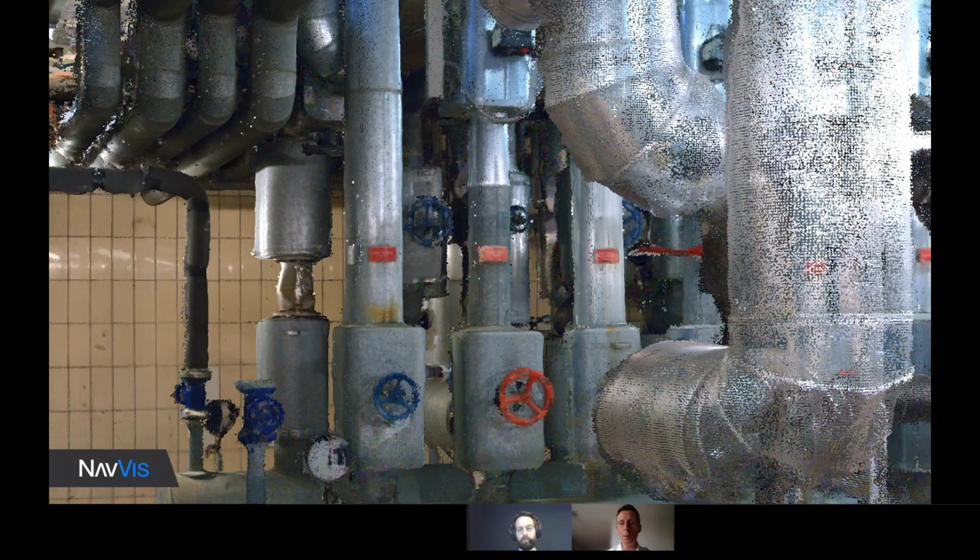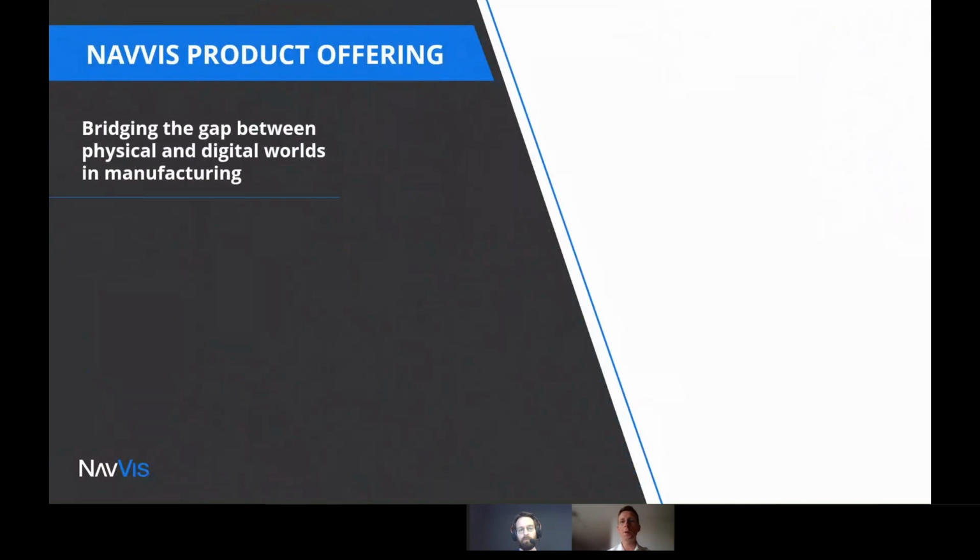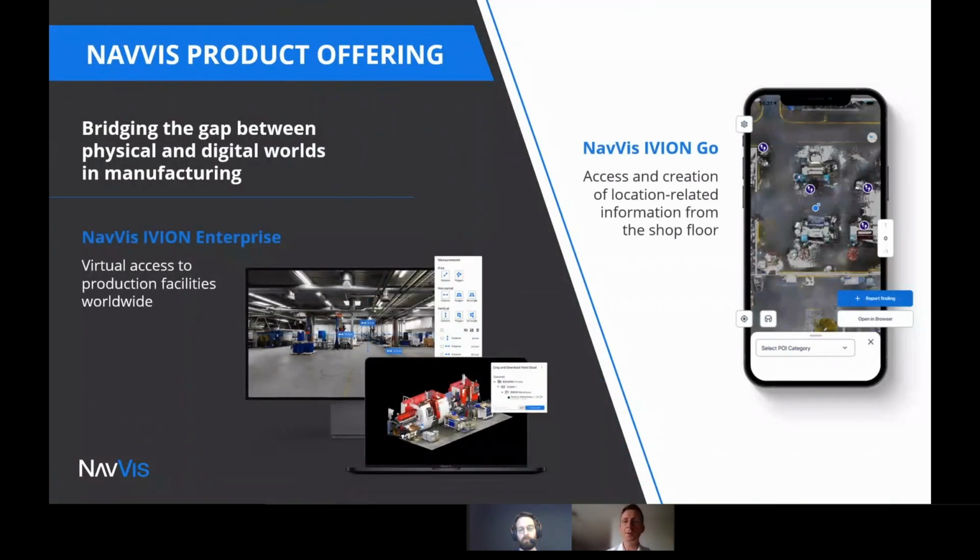Let's move to the next slide, which shows you an overview of what Navis offers also in terms of software, focusing on our offerings for enterprise customers. Once the data has been scanned, and I don't go into details of everything we do in what we call the post-processing phase, once the scan has been done and the data has been post-processed, the data is made available through a platform that we call Navis Ivion.